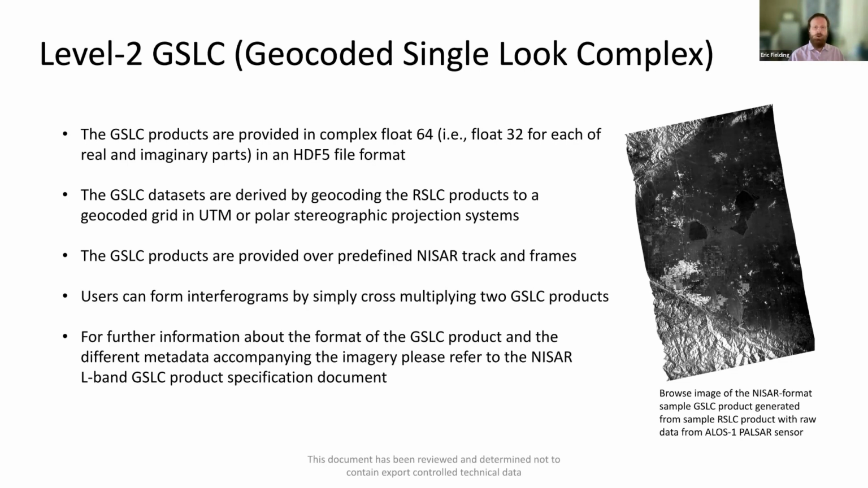So this is a very new type of data that hasn't been produced systematically for other satellites, except for the OPERA project. In OPERA, they've decided to do a co-registered SLC product that's also geocoded. So it's essentially the same type of product from Sentinel data.